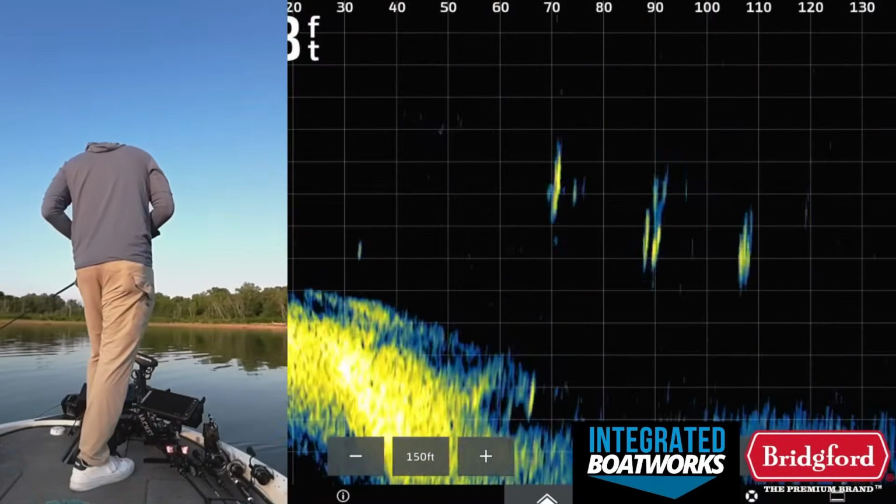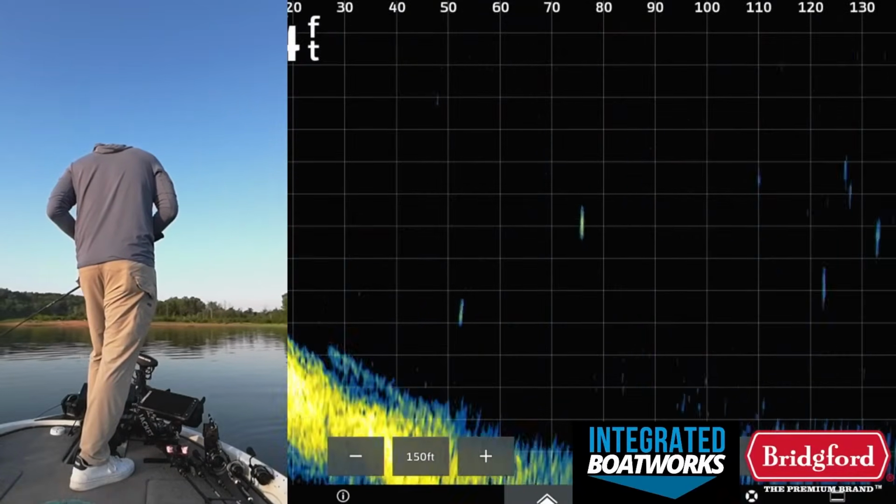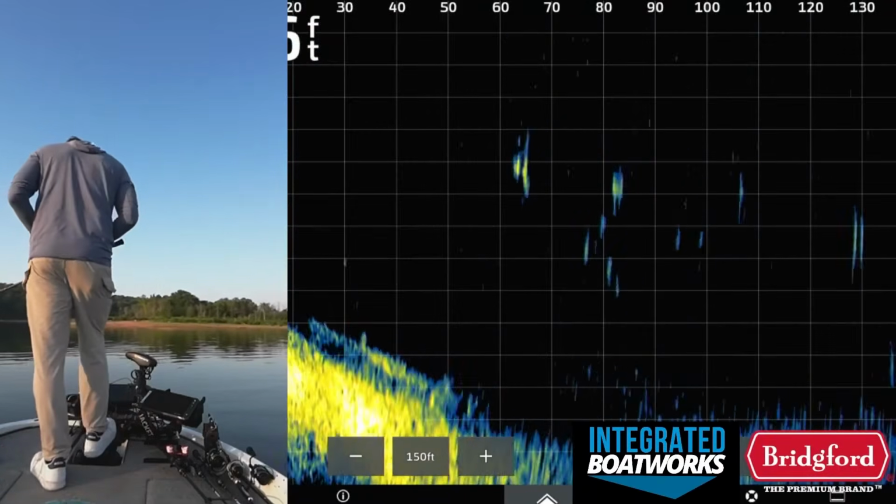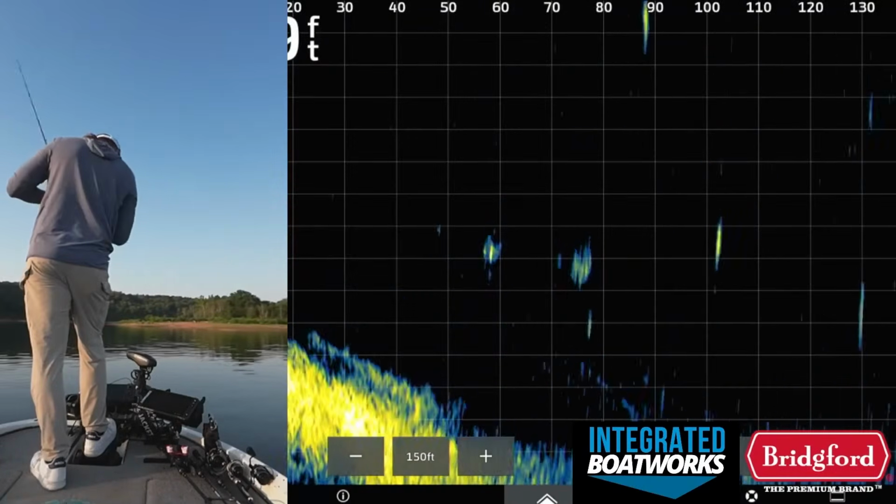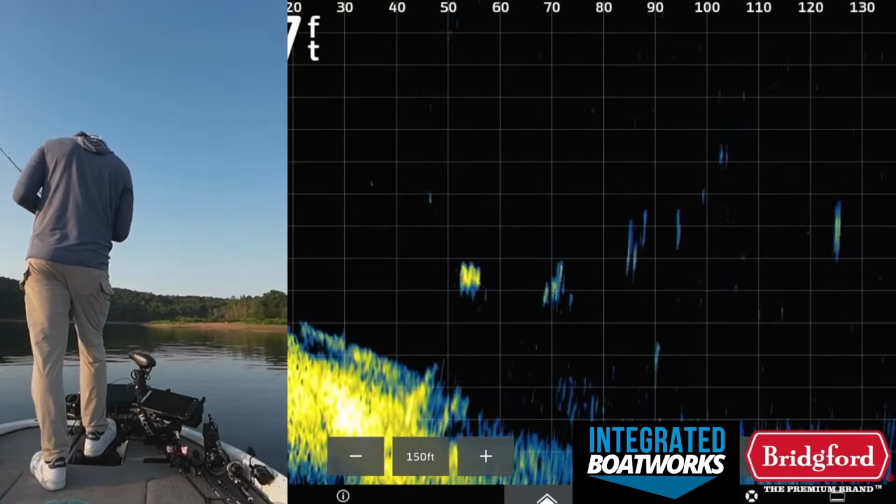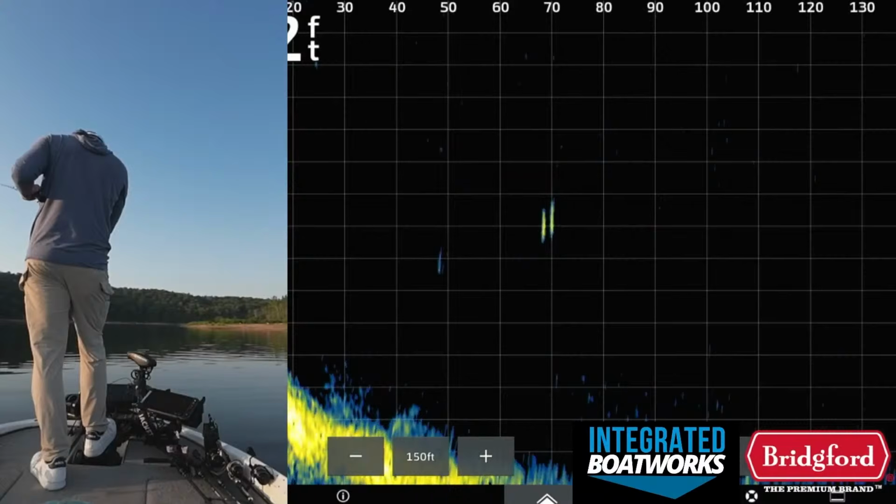What are all those doing out there? That's just a bunch of randomness now. There's fish busting out there. There's a bunch of randoms just out here too. You fire out on those just to see what's what. Bait's 90 feet out right now. See if I can get one of these fish to actually come and eat my bait.